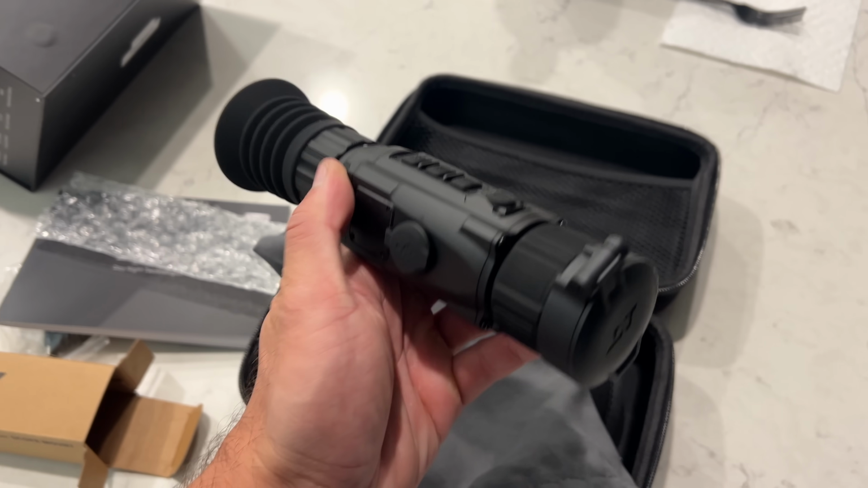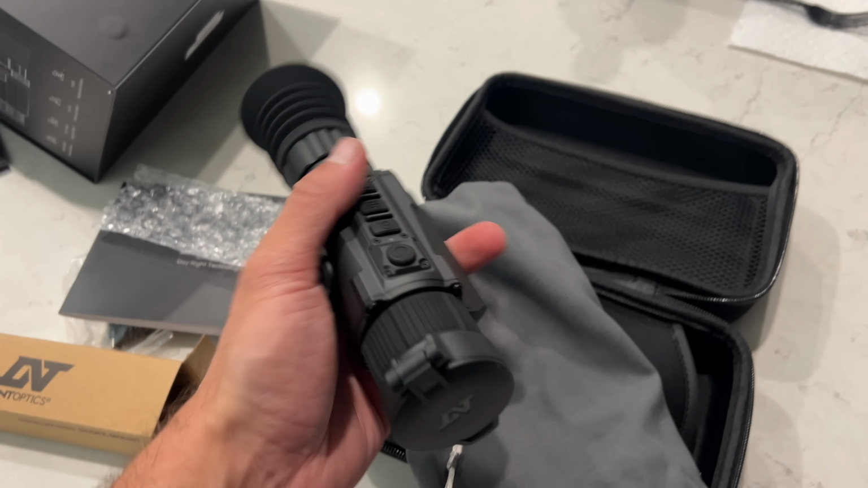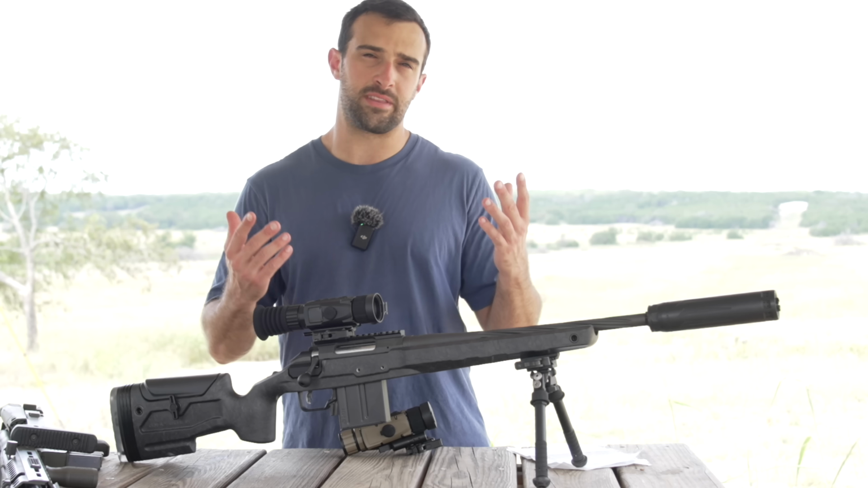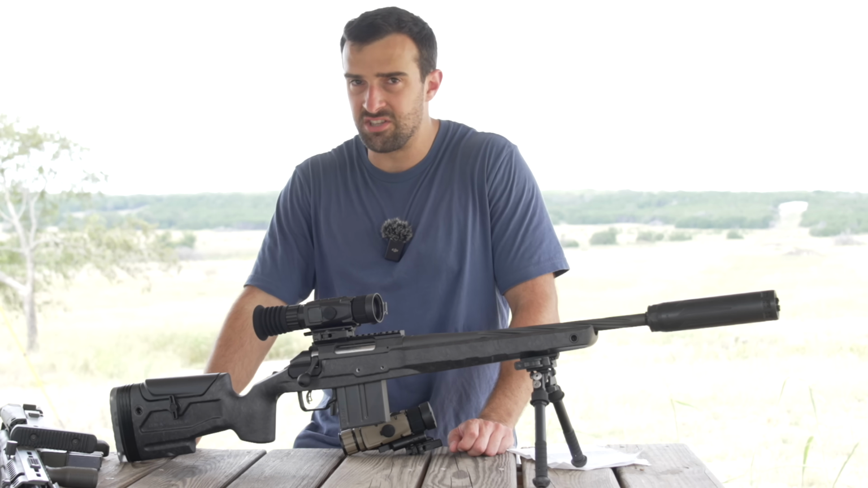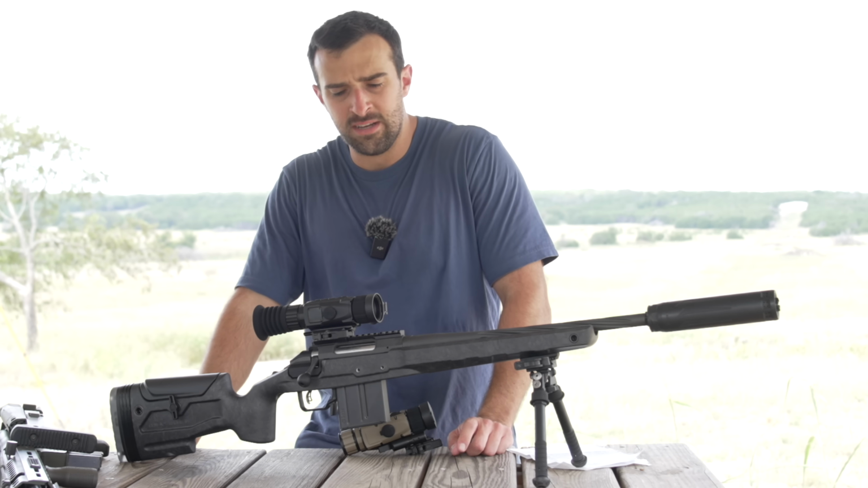Price point on this particular unit, that is the big selling point on this. Everything I just told you so far is nothing new with the Hydra lineup, but the reason this one is pretty awesome is it's the cheapest by a decent margin.